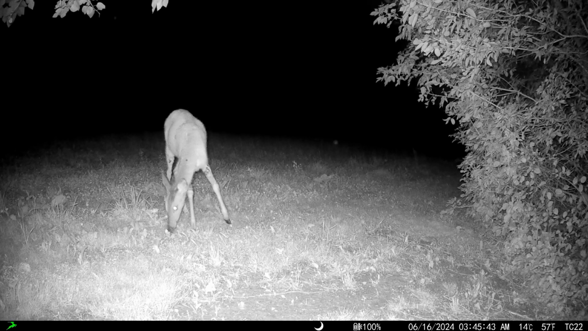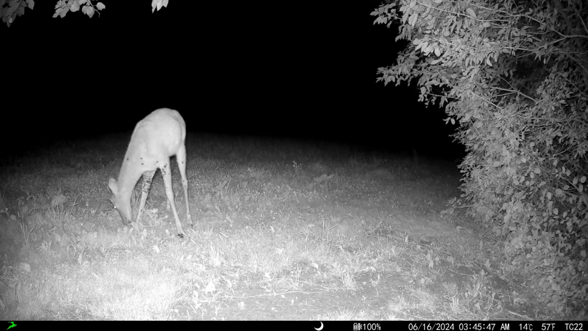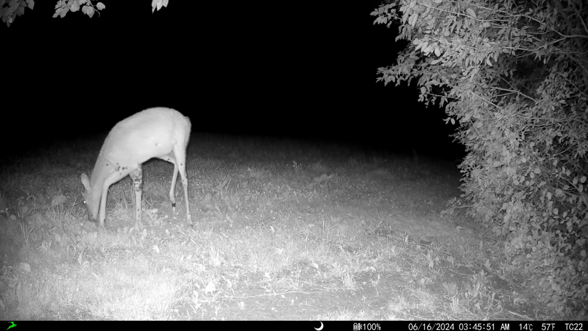In my observations of this deer, the growth seemed to be getting larger and spreading over this deer's body. In my opinion, this looks like a young deer, and it could possibly be one of last year's fawn, making it a little bit less than a year and a half old at this time.